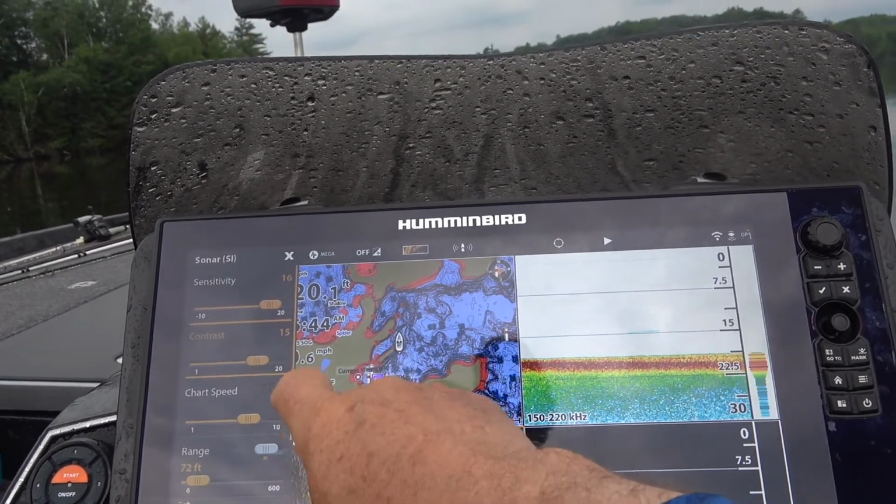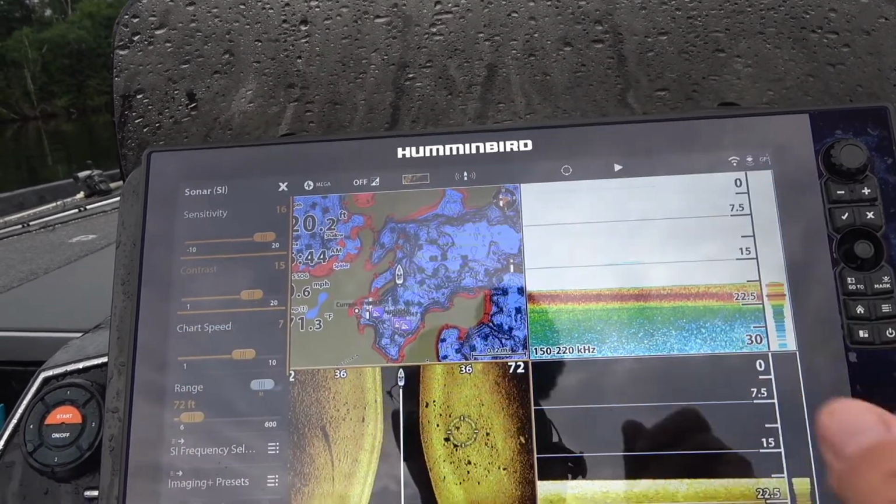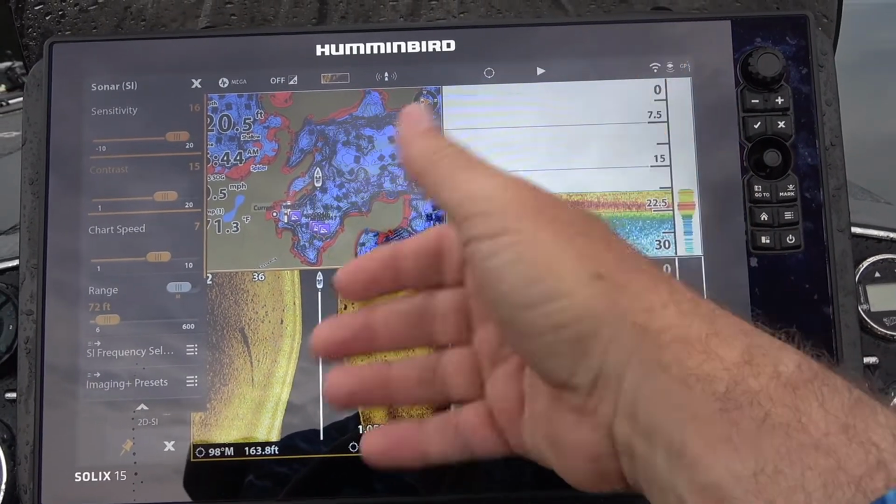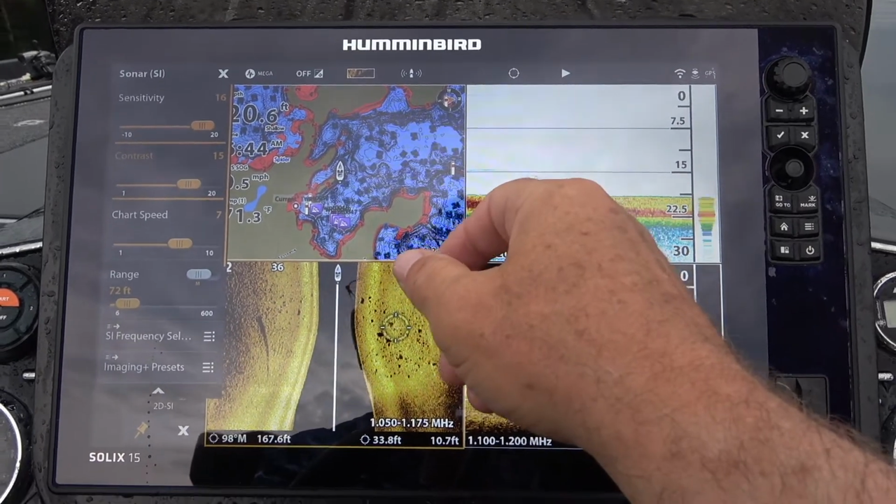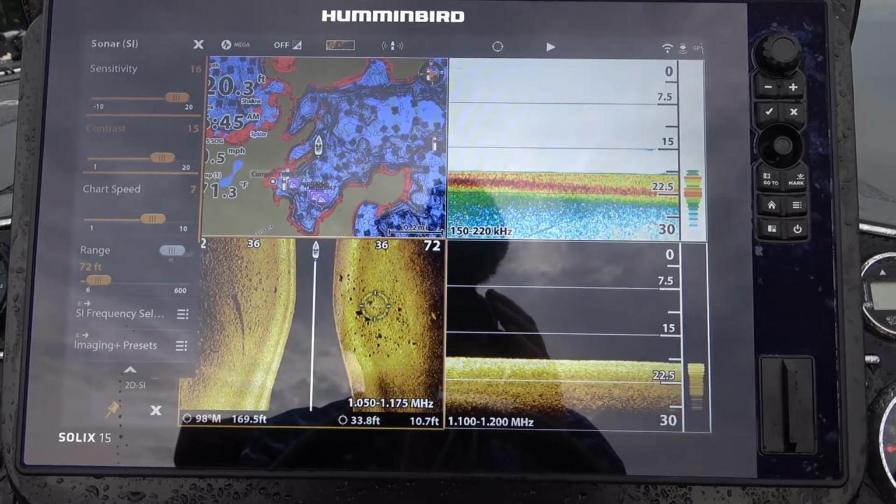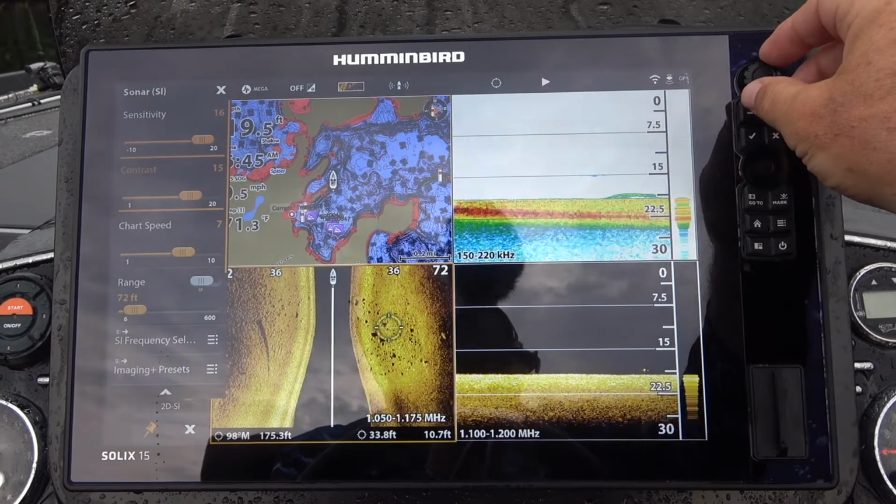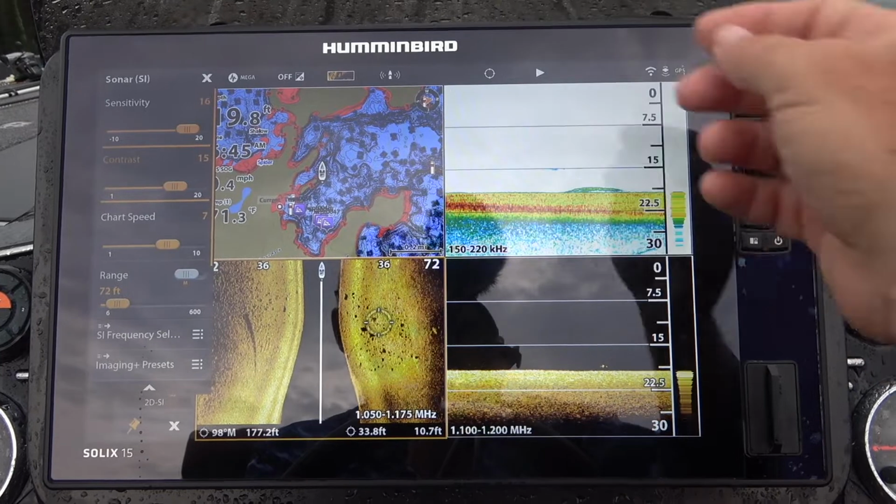Now here's a key thing for this technique of what we're going to do for breaking down the lake: the chart speed. And a lot of people don't understand this, but I'm going to be driving probably 5 miles an hour because I want to cover lots of water and break down this lake as quickly as I can. So I want the chart speed to be a little bit faster than your boat speed so that it's keeping up and giving me very quick returns. So I'm going to put this at 7, maybe even 8, and then we'll start scanning. Okay, so let's start scanning.